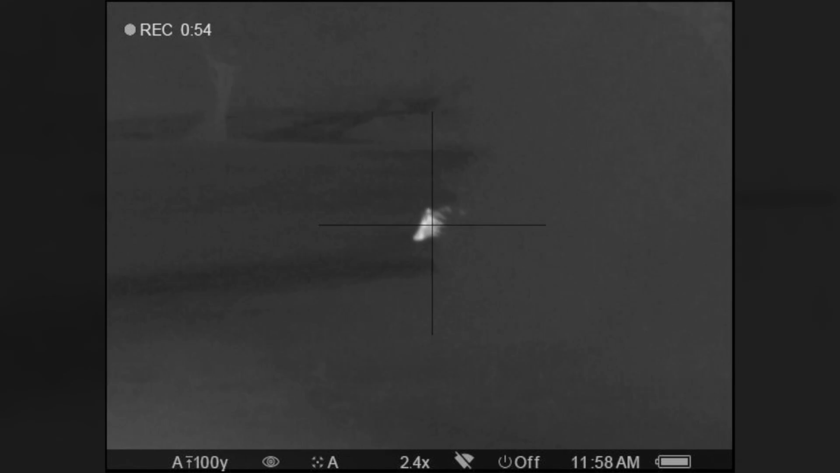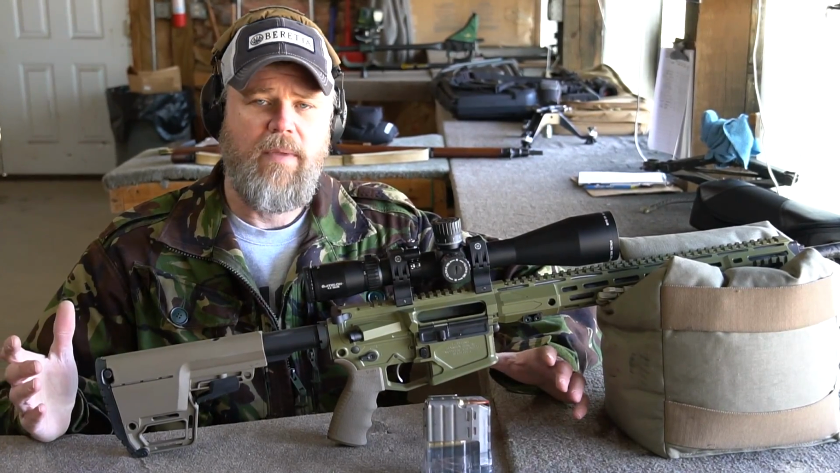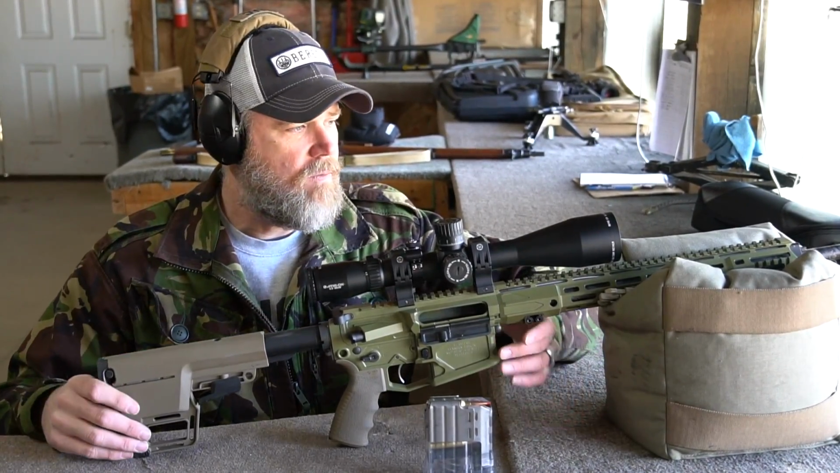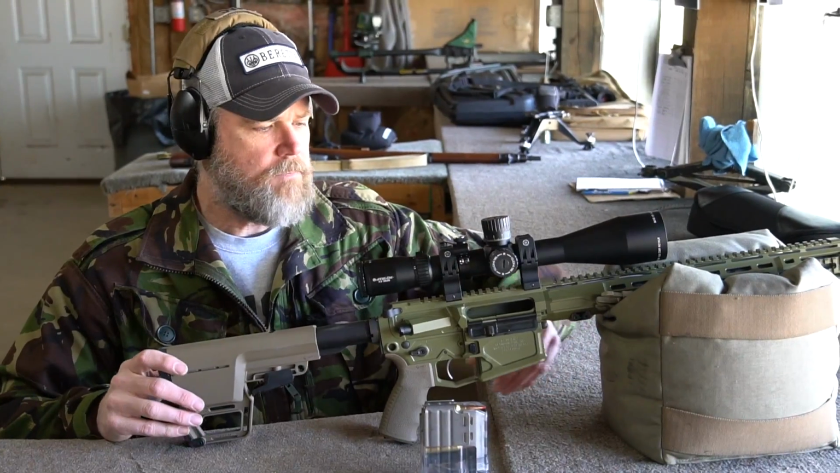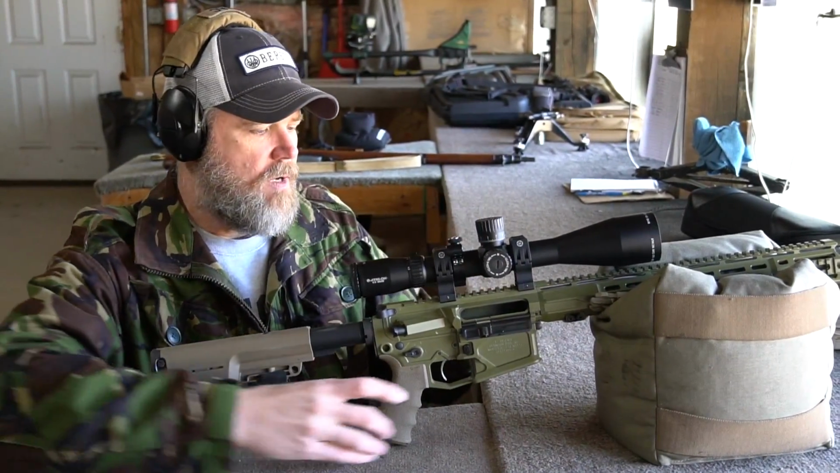But anyway, this rifle, so you guys know, I mentioned it in the last video, F4 sent us this rifle at no cost for T&E for us to shoot and play with and show you guys what we experience with the gun. So just wanted to make that clear that this is a T&E gun, and we do not have any money in this rifle whatsoever.